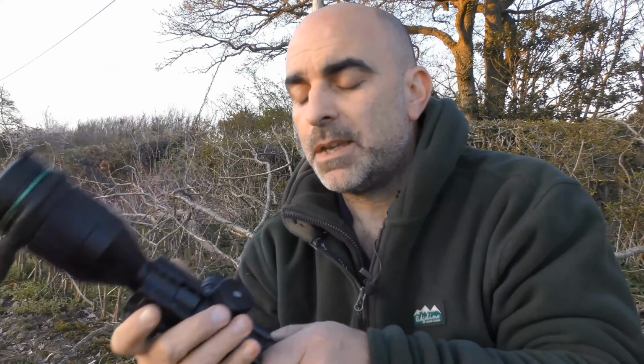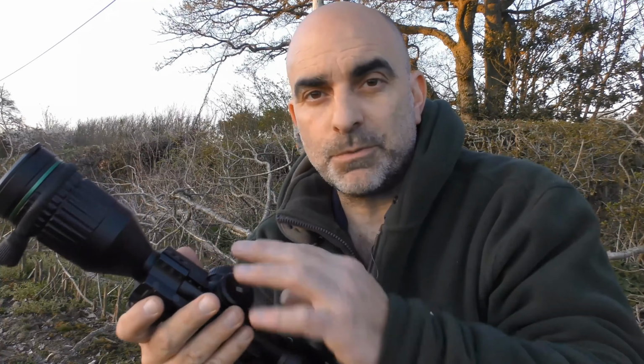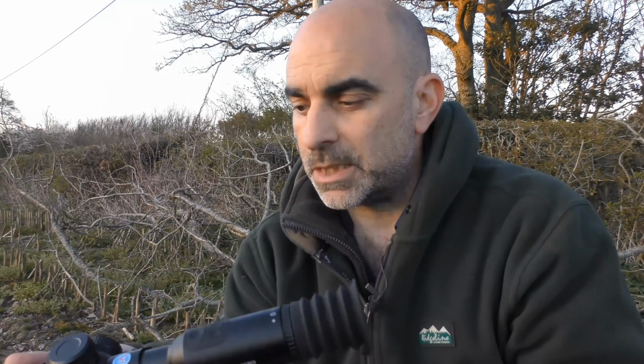So one thing I did find using this scope a fair bit was that when this is mounted on the rifle and you've got the rifle slung over your shoulder, me being a lefty, I tend to carry my rifle on the right hand side, and I found that I was constantly knocking that menu button in and adjusting all the settings and messing everything up basically, which obviously isn't a problem if you've got it in standby mode, but if you forget to put it in standby, as I did on a few occasions, then the next time I went to look through it, I found I was halfway through the menu in a different language and God knows what else.